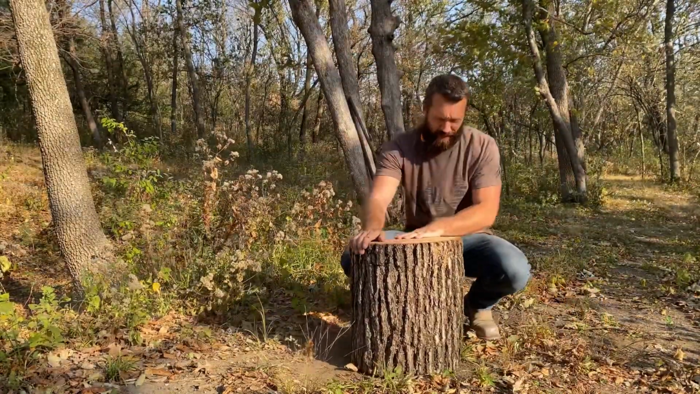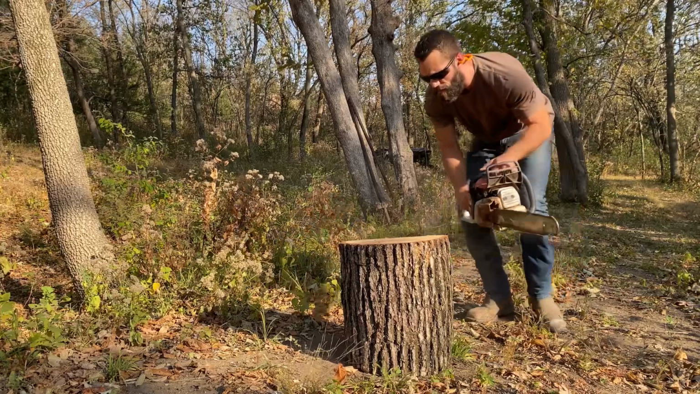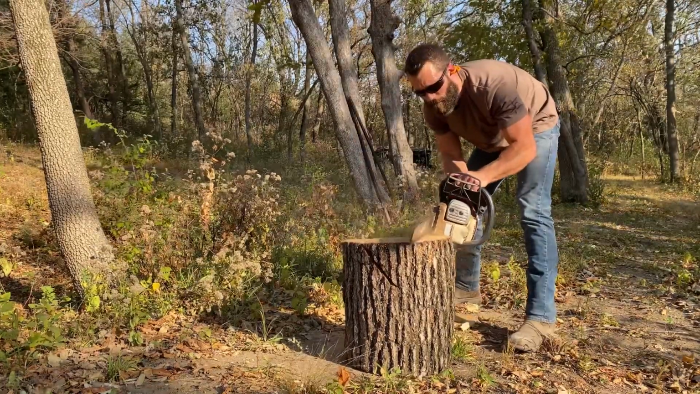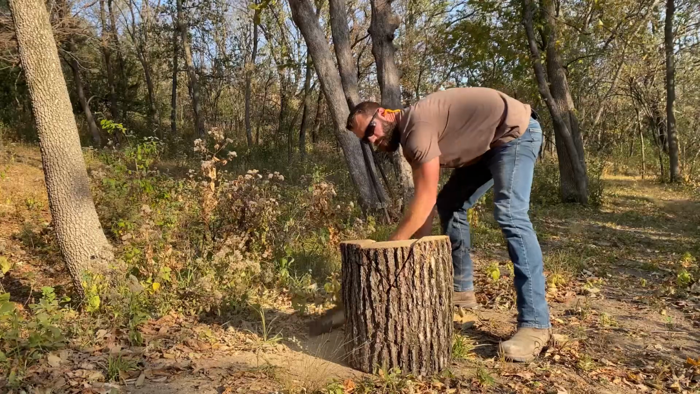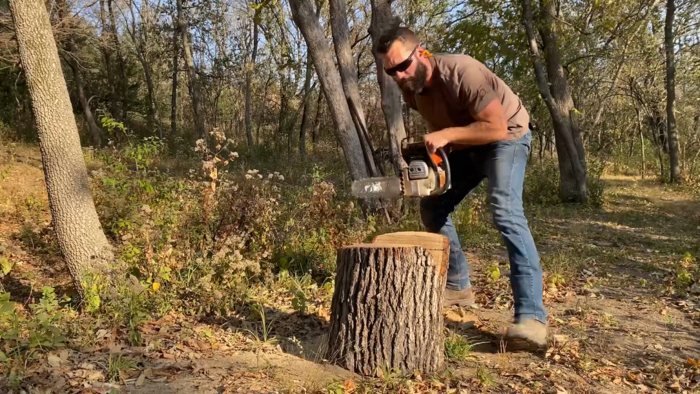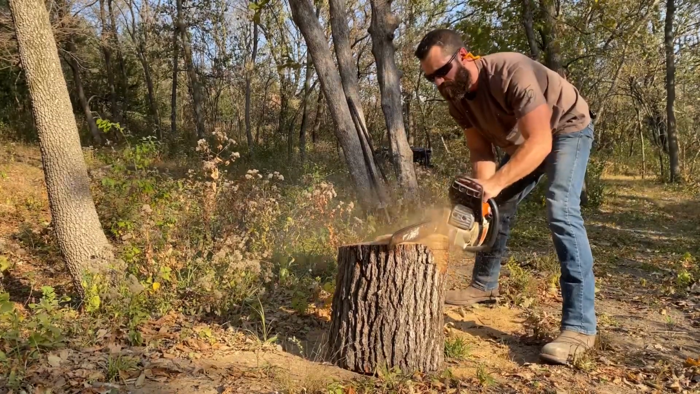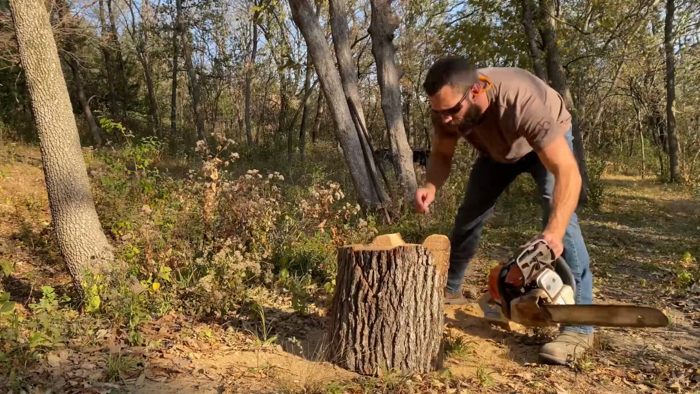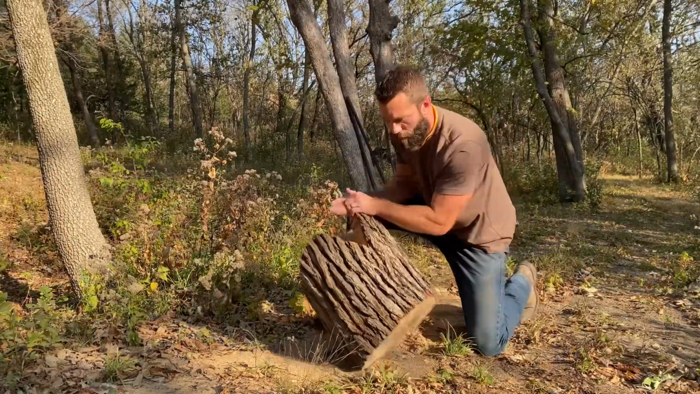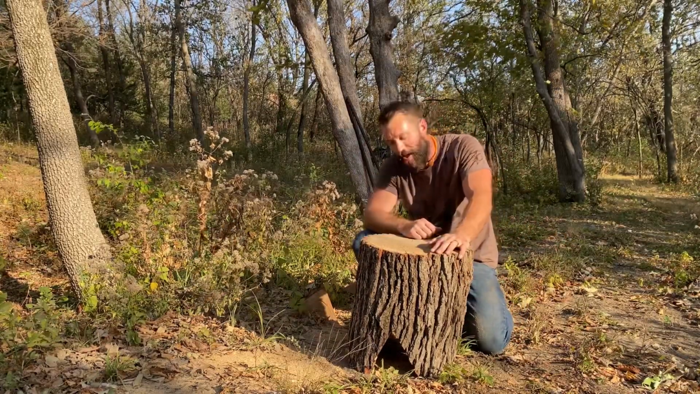Oh, there it is. Just like that, we have a nice little table for the animals to enjoy the pizza.